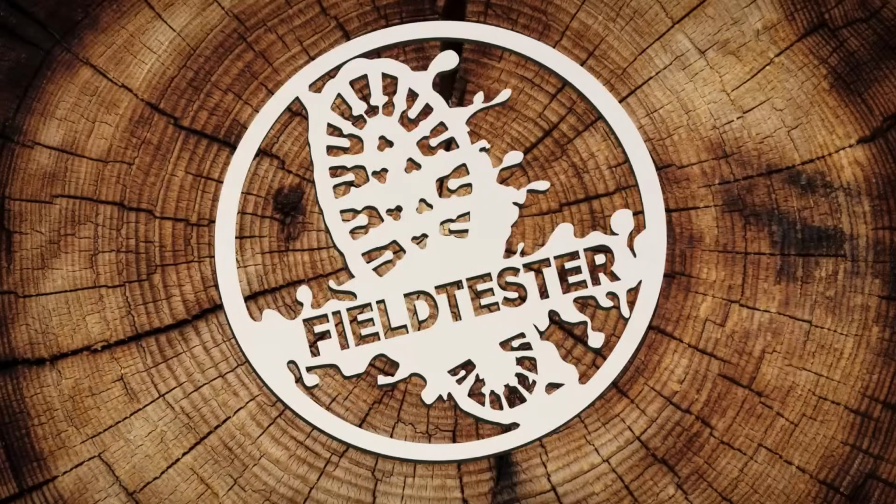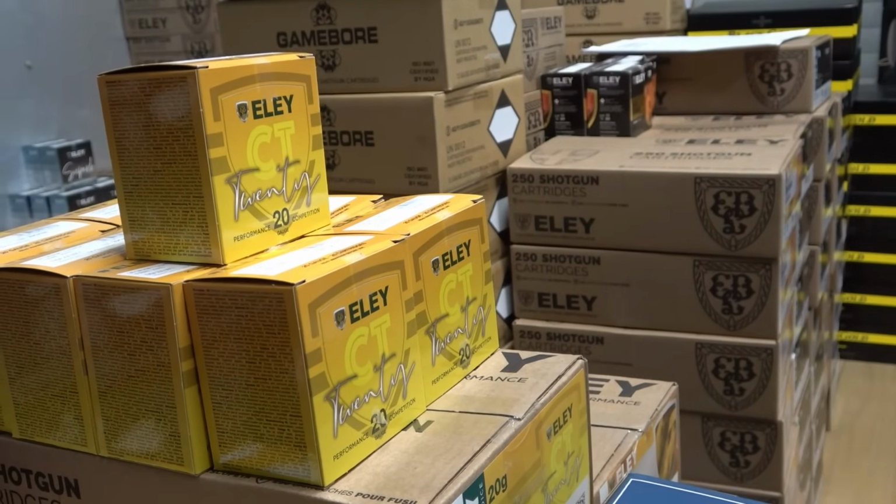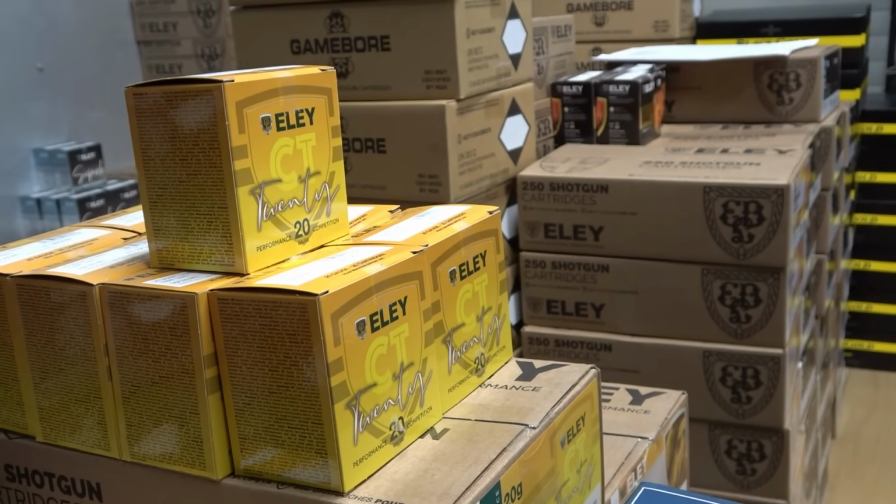Next up, how do you choose shotgun cartridges when you're in a shop? Ian Hodge from Cornish online gun shop Ian Hodge Fieldsports offers his tips. It can be quite daunting if you are new to the sport or you have always shot one particular brand. So we've got everything in this room cartridge-wise.